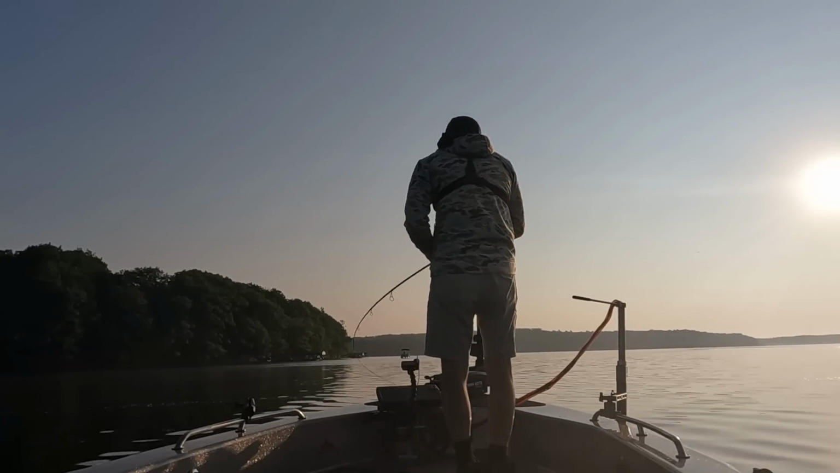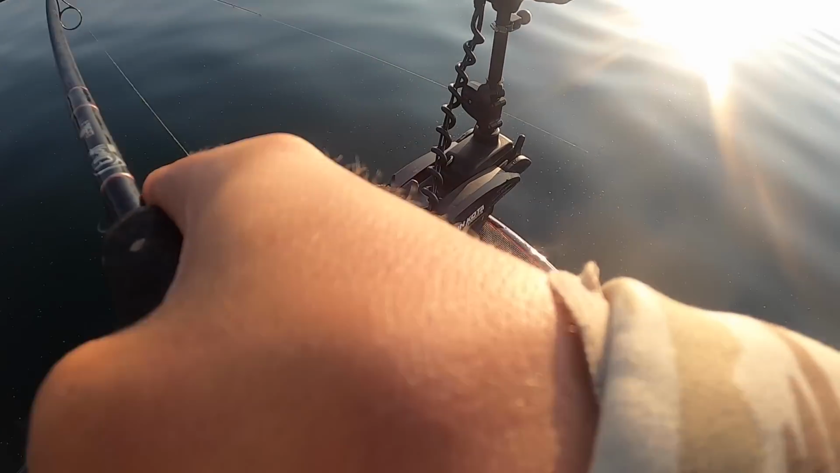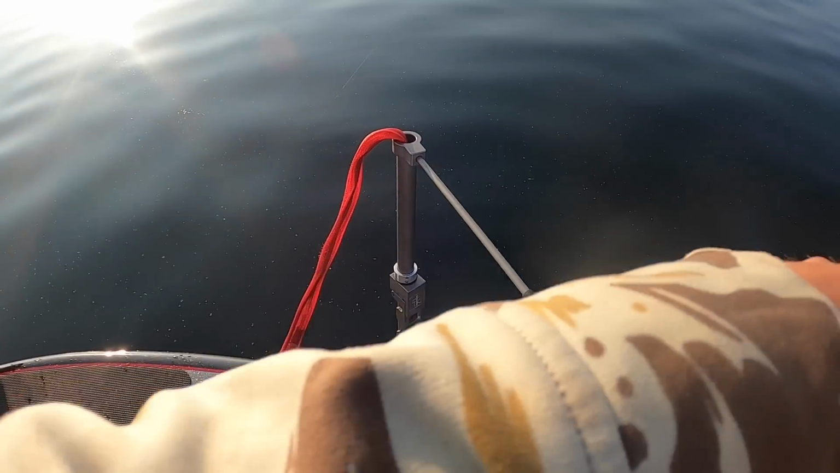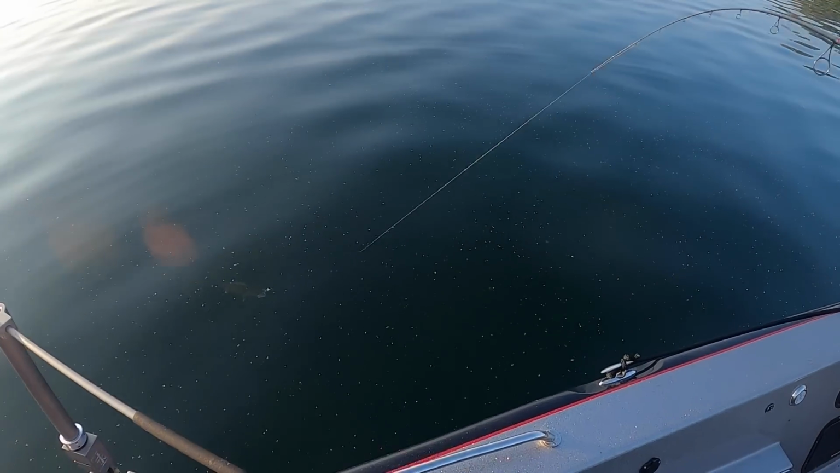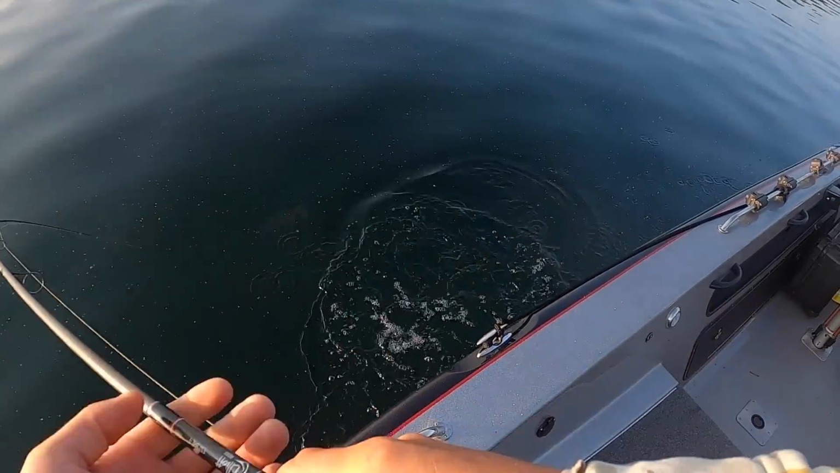A lot of times in these real pressured systems, the farther you can stay away from that fish, the outcome is a lot of times much better. Man, it was like he was coming with me for a second. Now he's just like, no, I think I'll just stay right here. Real nice walleye though. Oh yeah, look at him in that gin clear water.